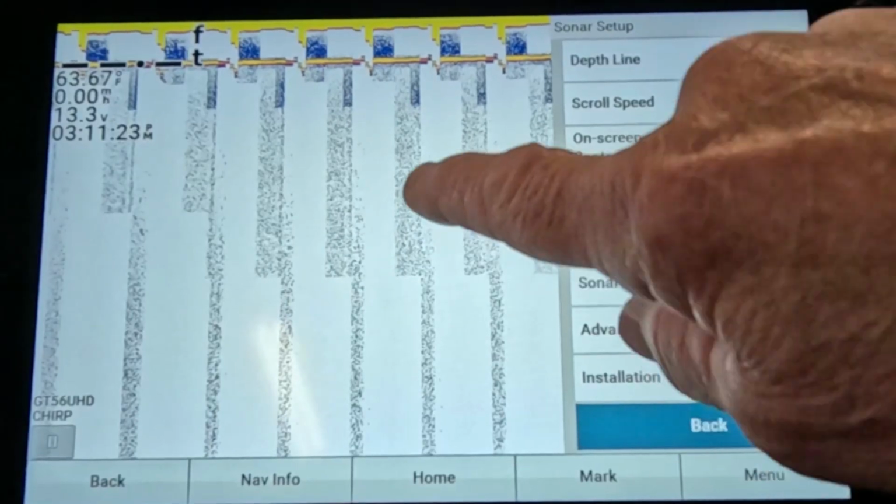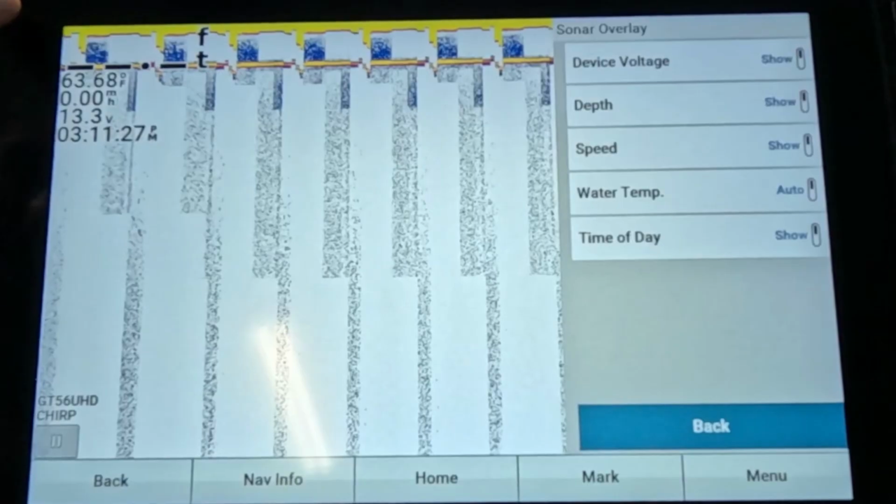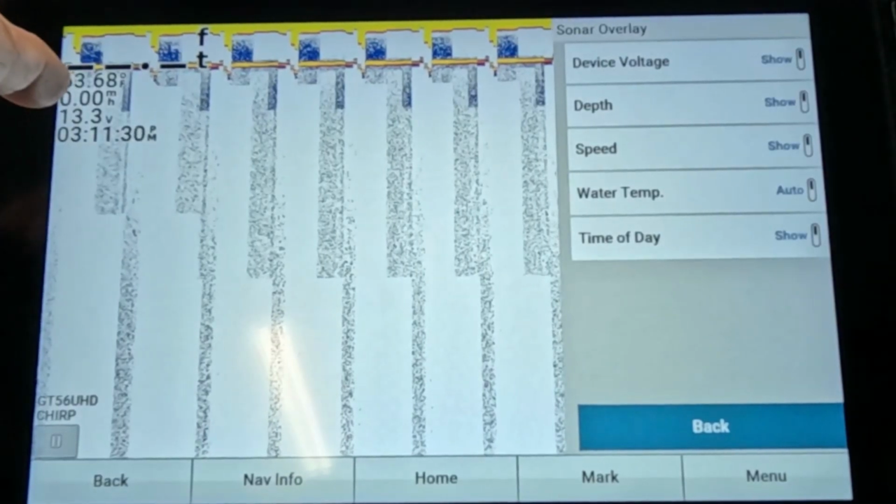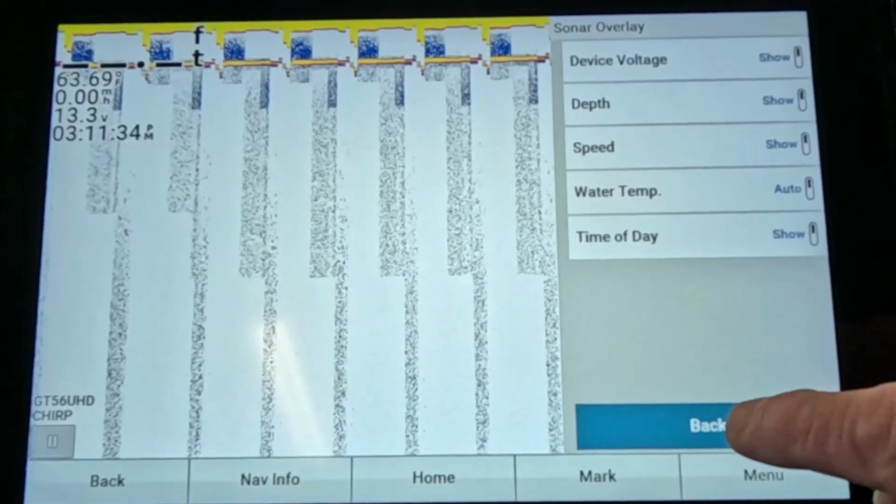Let's see, overlay data. Well, this is already turned on. This is actually good right here. The other one has square boxes in it, but this right here shows it up here like this. I turn them all on. I want to know everything, so I turned that stuff on.